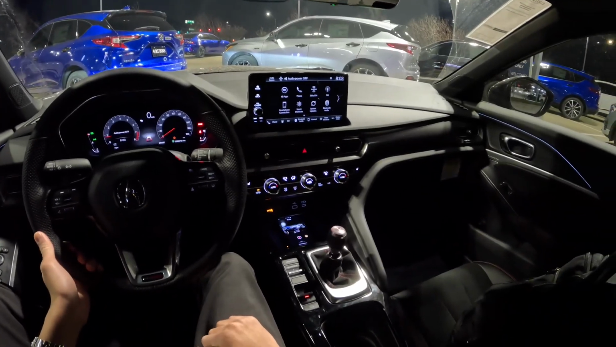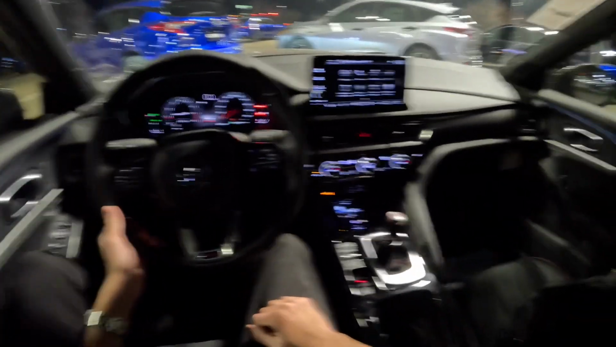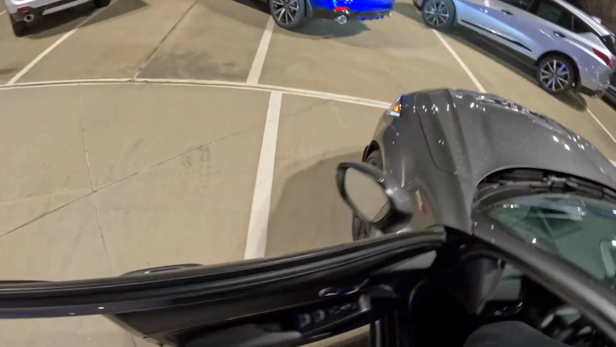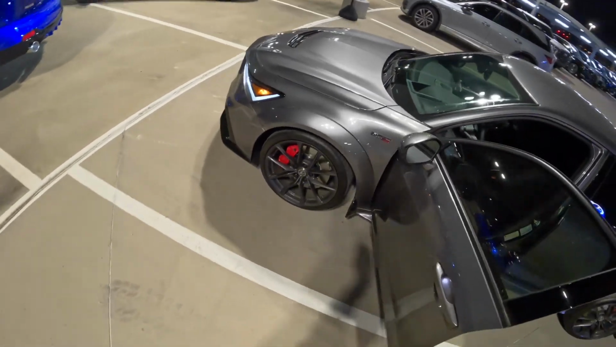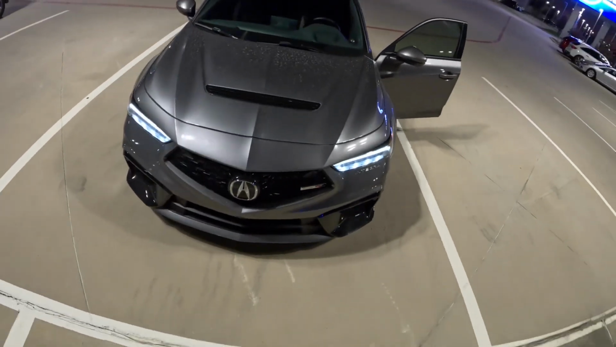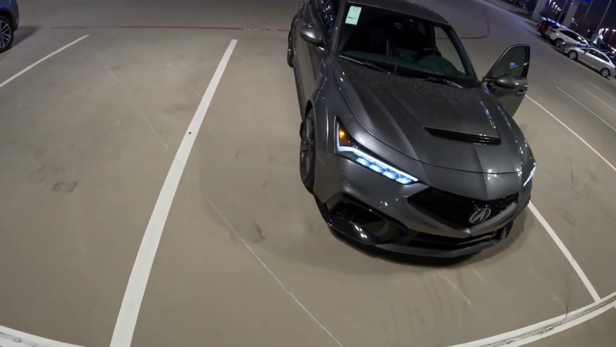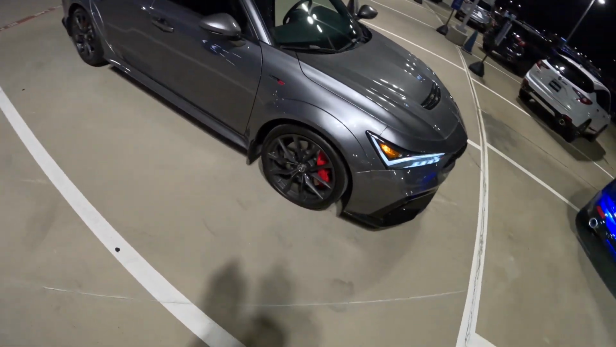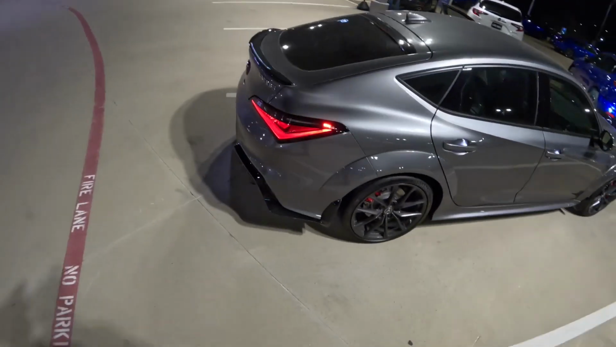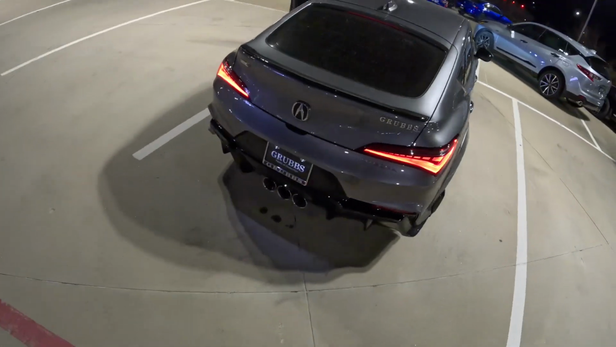But let's just get it going. Quickly, we'll go for a quick walk around on this one before we get it out on the road. It's a bit dirty, so bear with me. This is liquid carbon metallic. Great color. I think it's my favorite color on the Integra Type S. It really looks good.